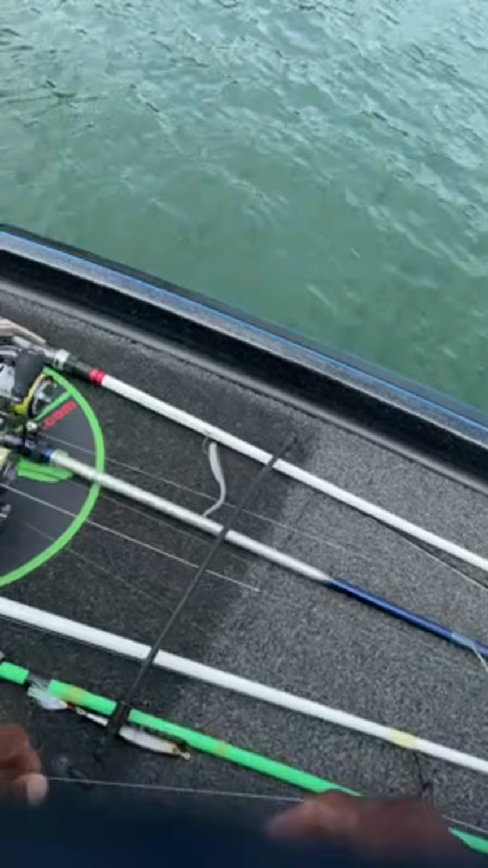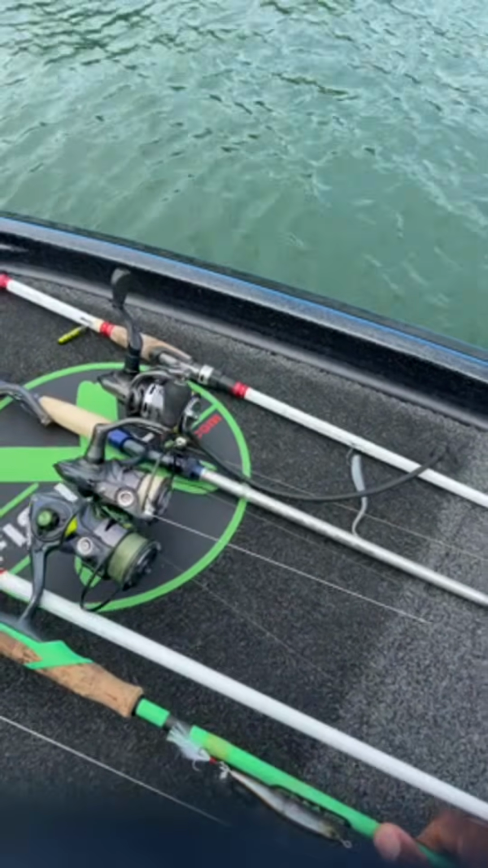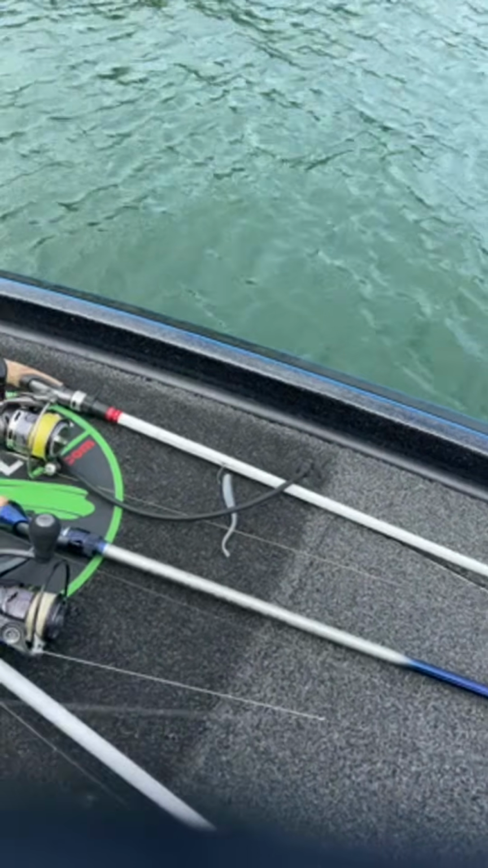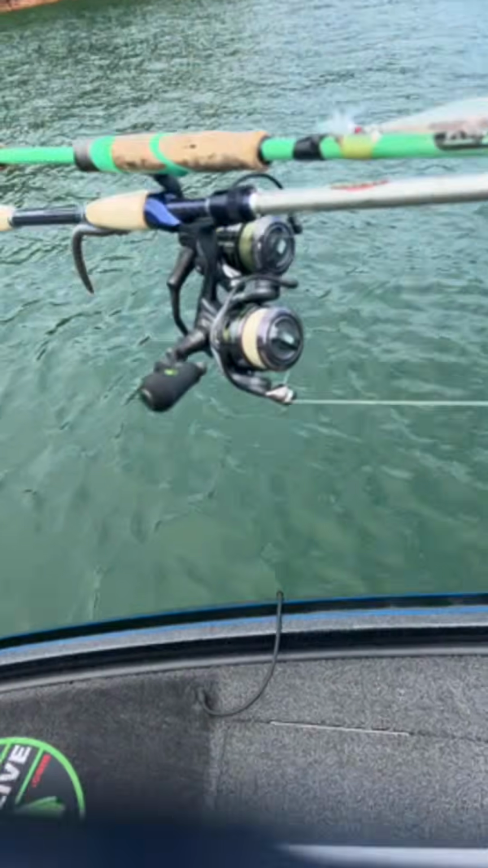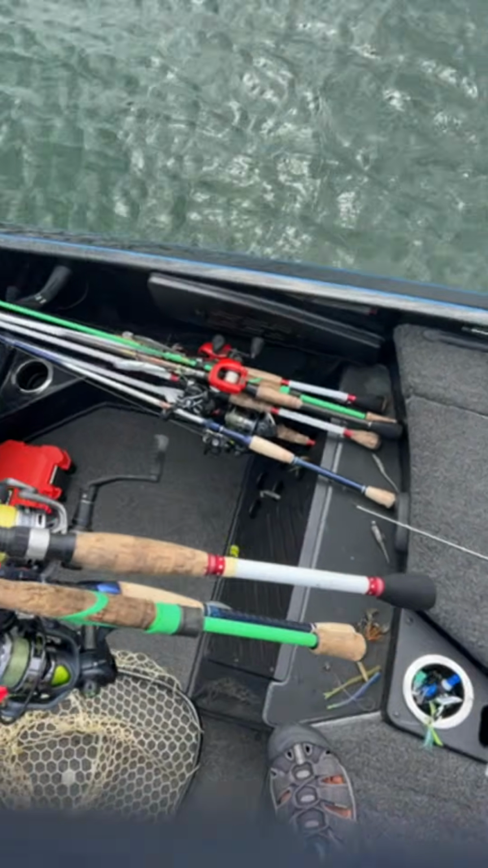And what I'm gonna do is just go ahead and get some of these other things out of the way. It's a real nice day today, guys. The weather's kind of calmed down a little bit as far as the heat. Have a nice little breeze coming across the water. And I'm gonna move all of these other rods back here out of the way.